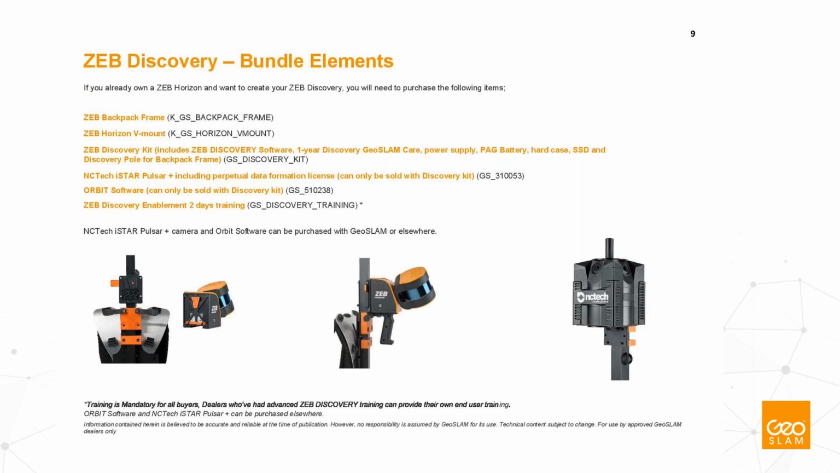For example, you can buy an NCTech camera from us, but you might have an NCTech camera from another source. In this case, you would buy only the software part, and the backpack frame which is necessary to carry it.